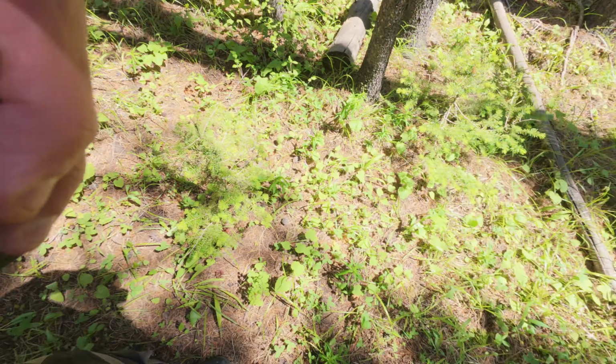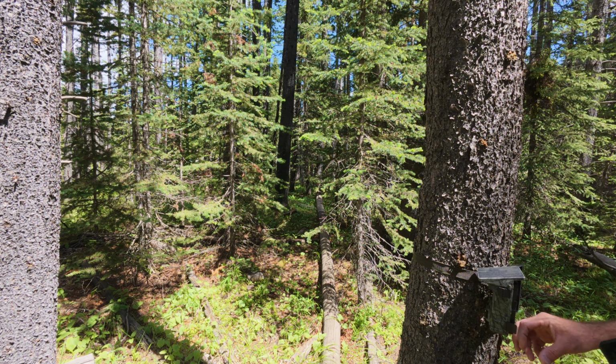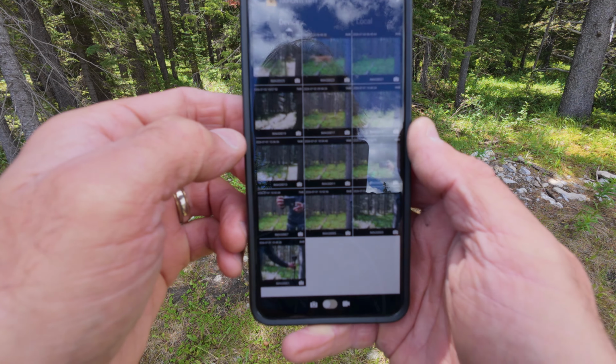Okay, let's see if I can find it. There it is. Here's the camera. Okay, connected to the camera.